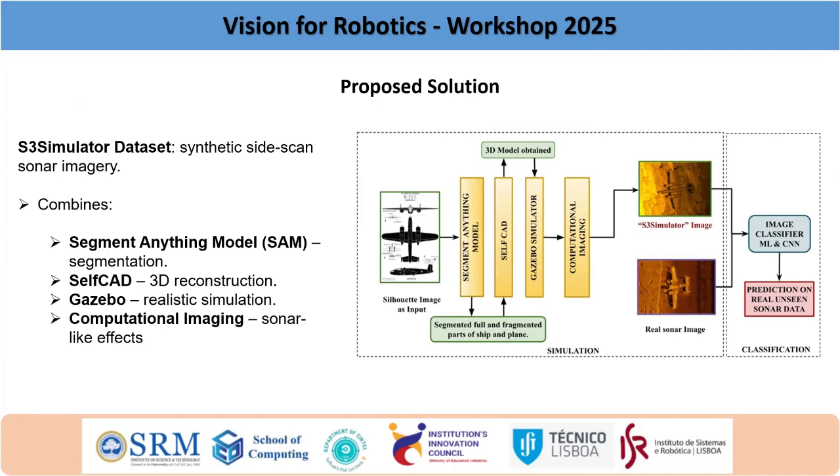Have anyone used the Segment Anything Model here? Or any idea about CAD tools? AutoCAD. All are undergraduate level. Yes. Yeah, tell me, no problem.